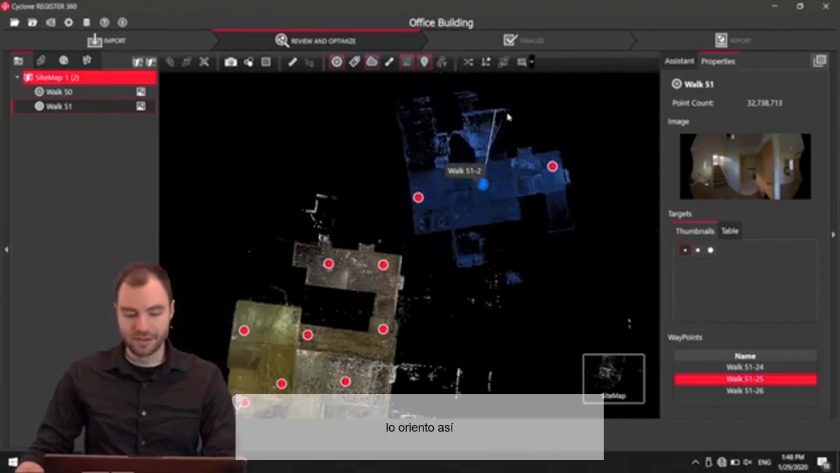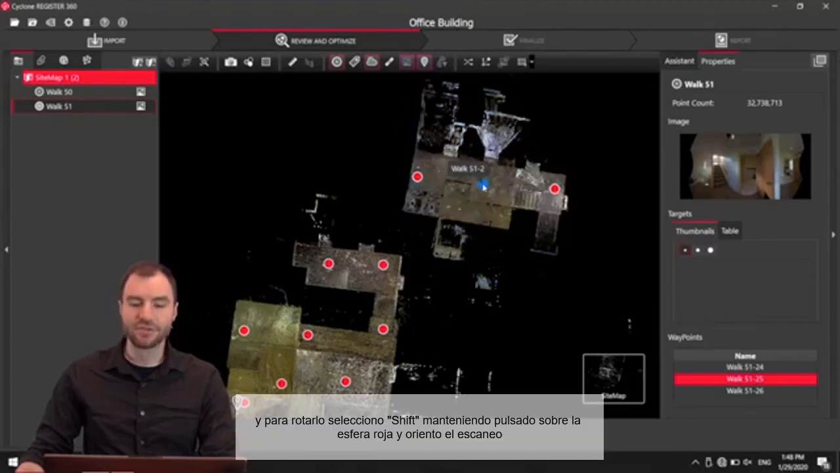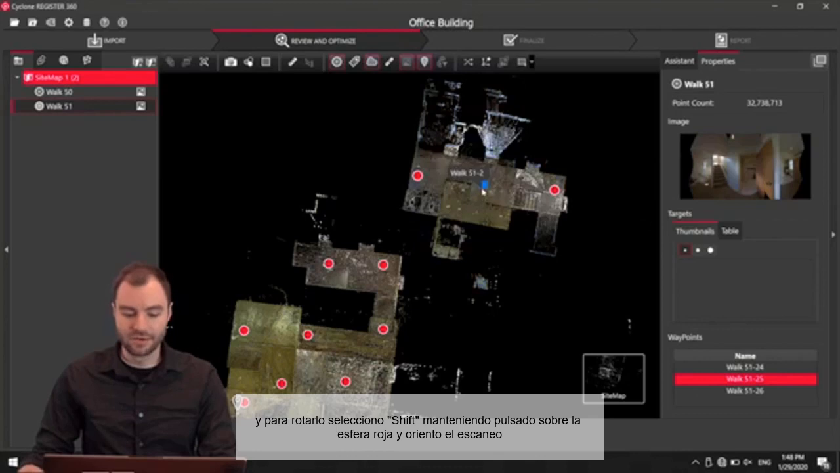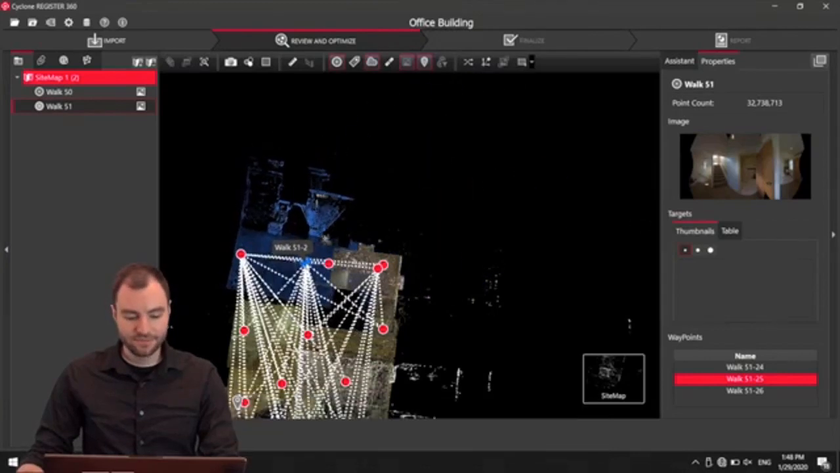Was oriented like this. And to rotate it like that, I'm again just holding Shift, clicking and holding on one of these red handles, and then rotating it. So I know that goes right about here.